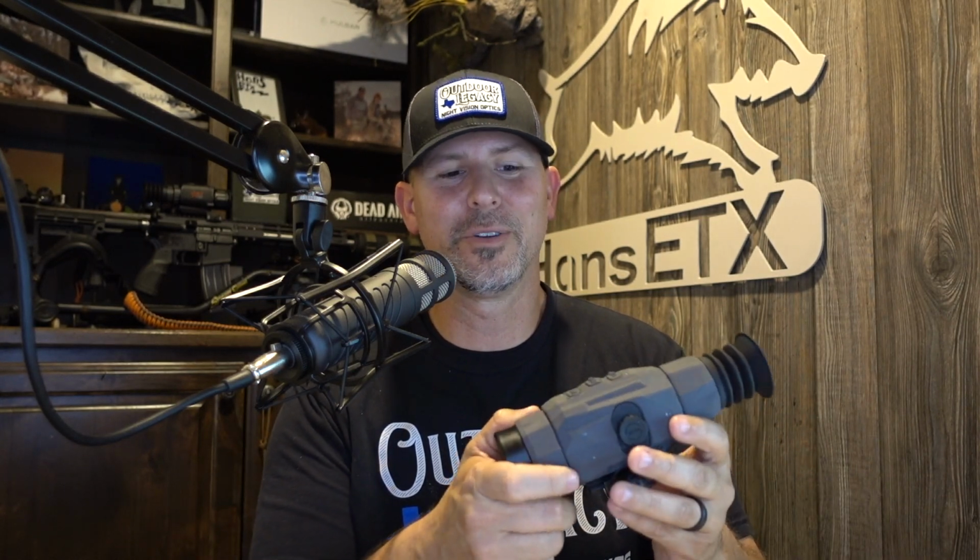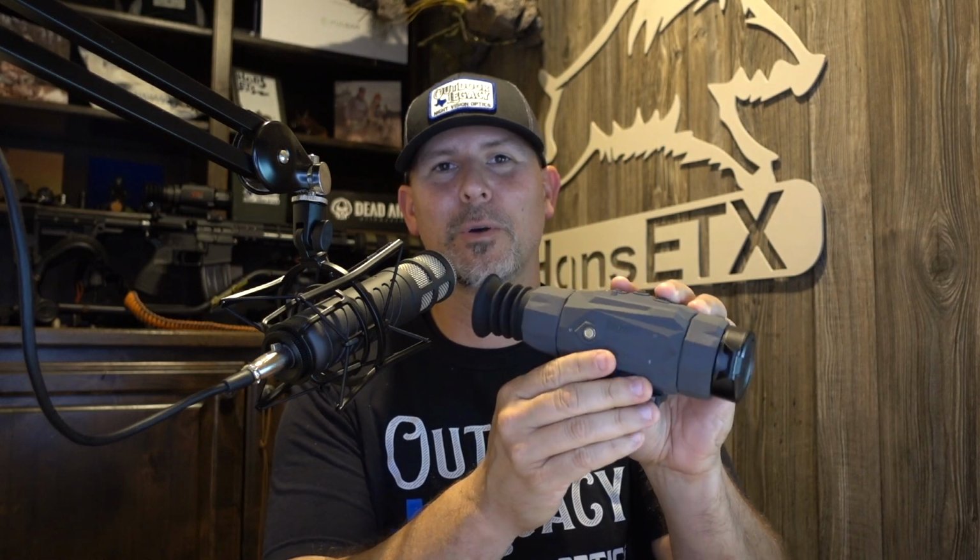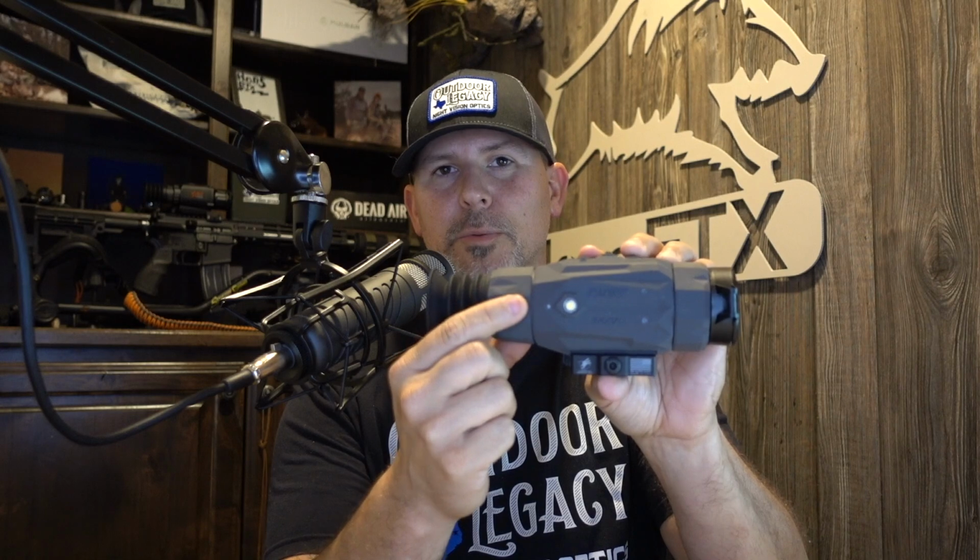I know I've been talking a lot doing the specs, but the scope itself, there's a lot of things worth being said. Adjustable eyepiece diopter focus. First thing you focus when you get the scope out of the box, it's going to be that eyepiece.